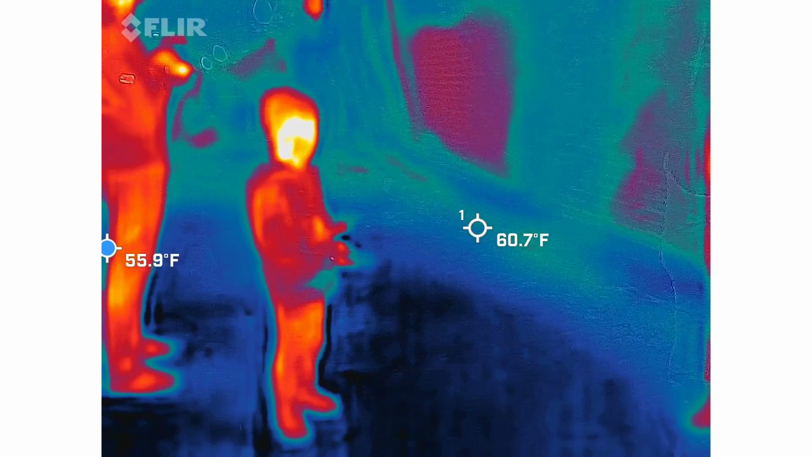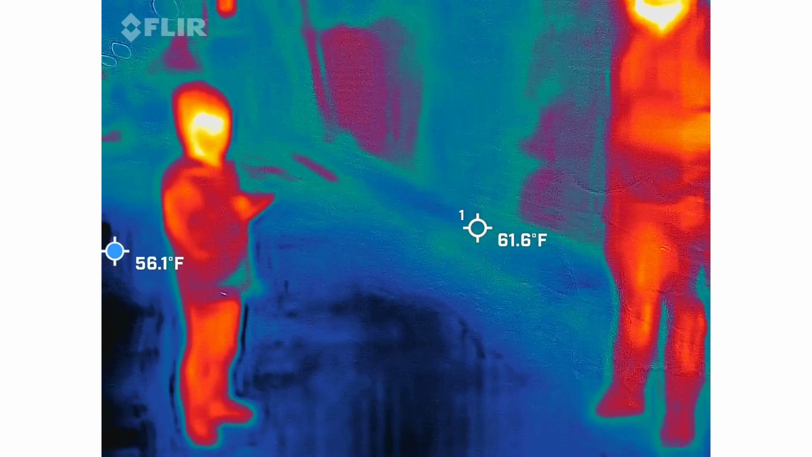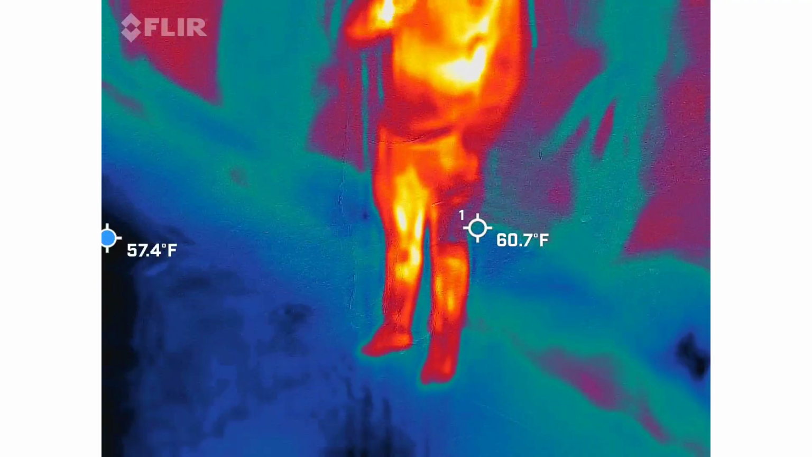2 and 4. Okay. 2 and 3. 2 and 3. Got it. Like I said, I want to get above 5 in this location.